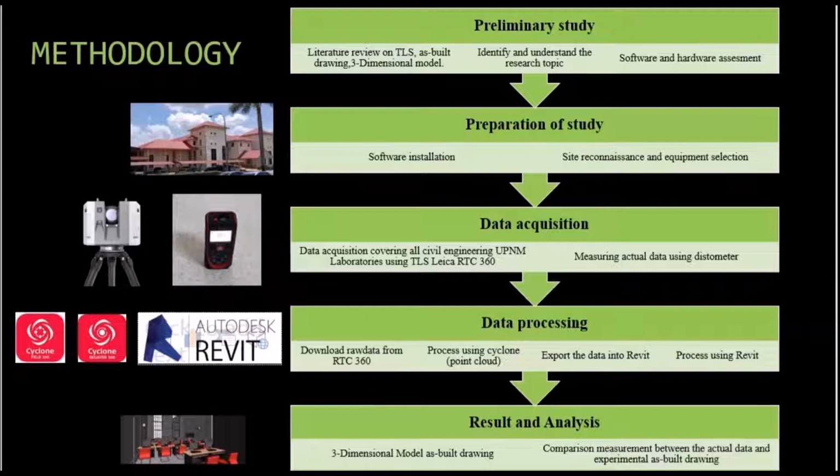This is the methodology. The methodology starts with a preliminary study, which starts with a literature review on TLS, as-built drawing, 3D model, and identifying the research topic, and then the software and hardware assessment. Next, preparation of the study: the software installation, site recce and equipment selection. Then we go to data acquisition, covering all the civil engineering UPNM laboratories using TLS Leica RTC 360. And then we use the distometer to measure the actual data.